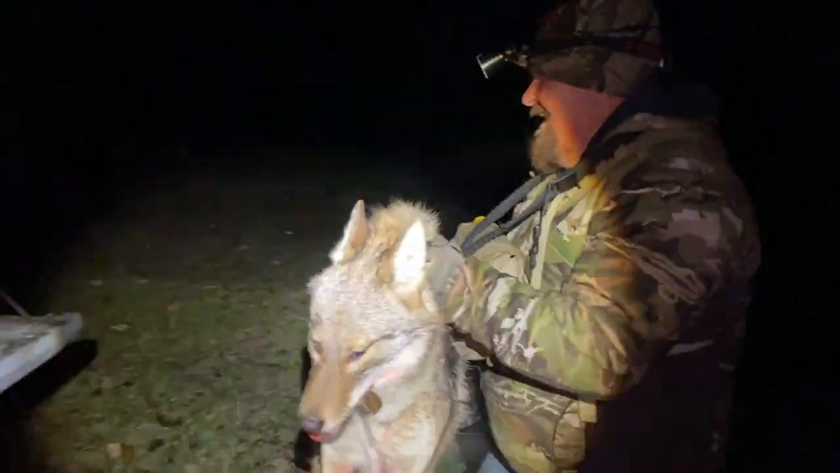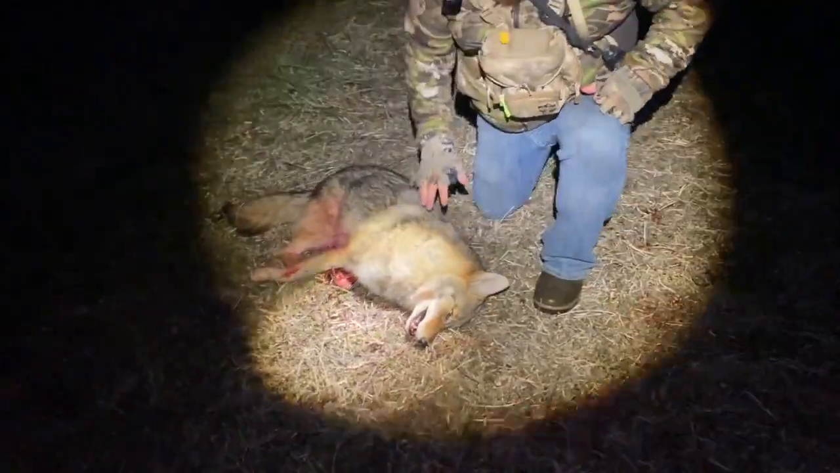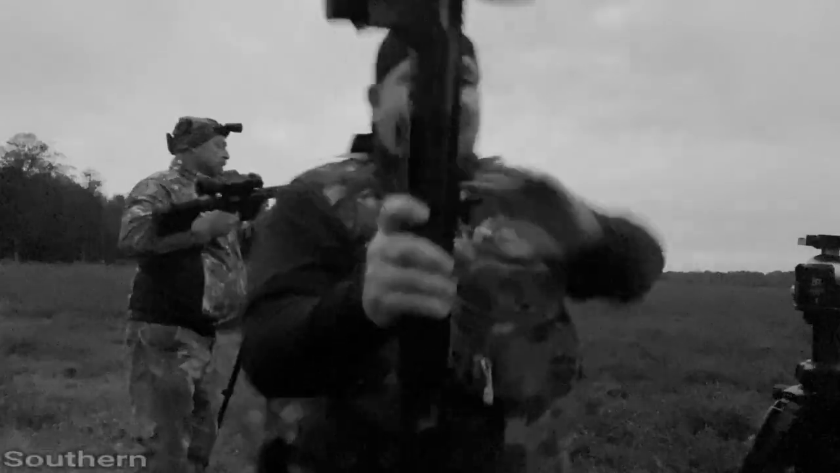Try to get Jamie his second kill with his new scope. I just come off a fresh kill 2 or 3 days ago. Yeah. Had to shoot this coyote 3 freaking times. Come to find out it would have died on the first shot, but I don't like to take a chance on them getting away, so just keep pulling the trigger till they go down. So join us for another hunt, and we're going to try to get it done.